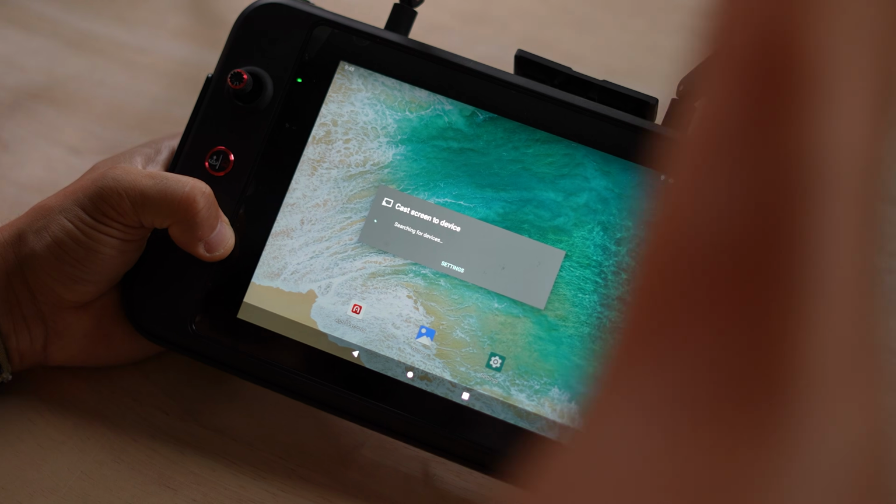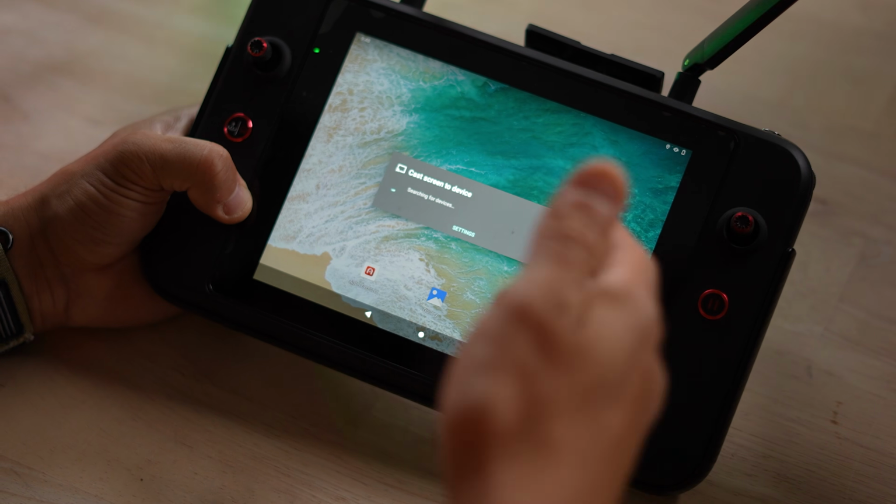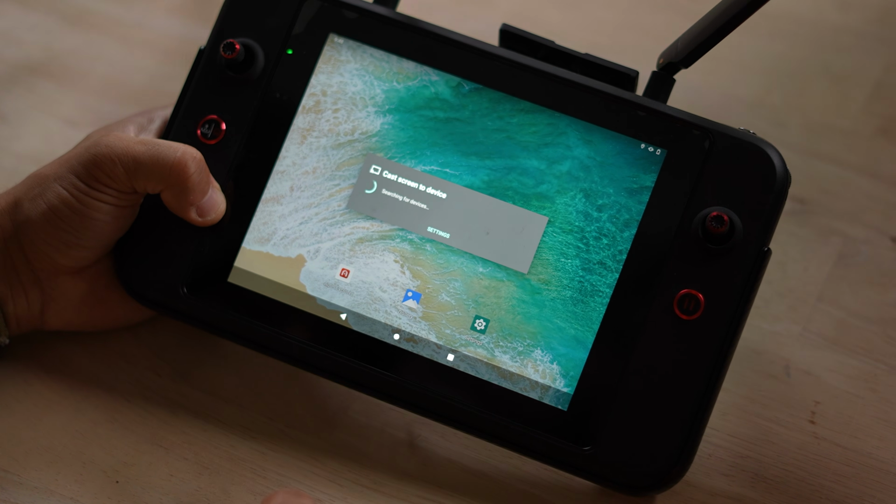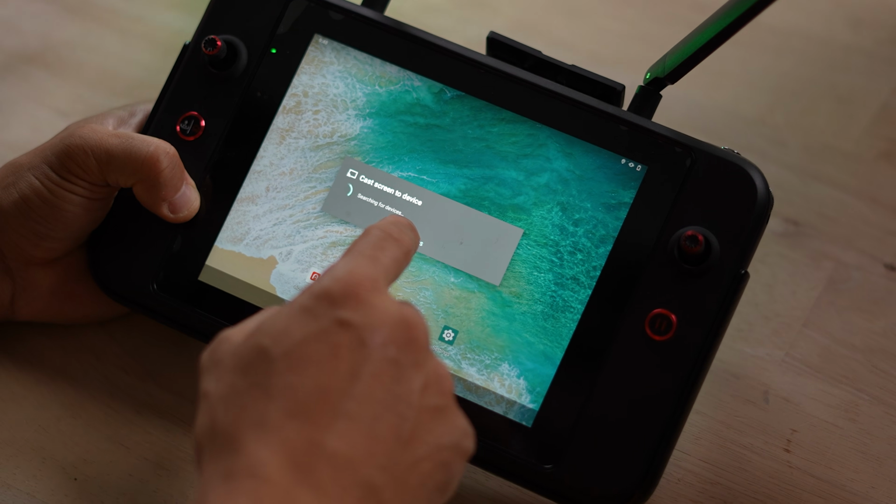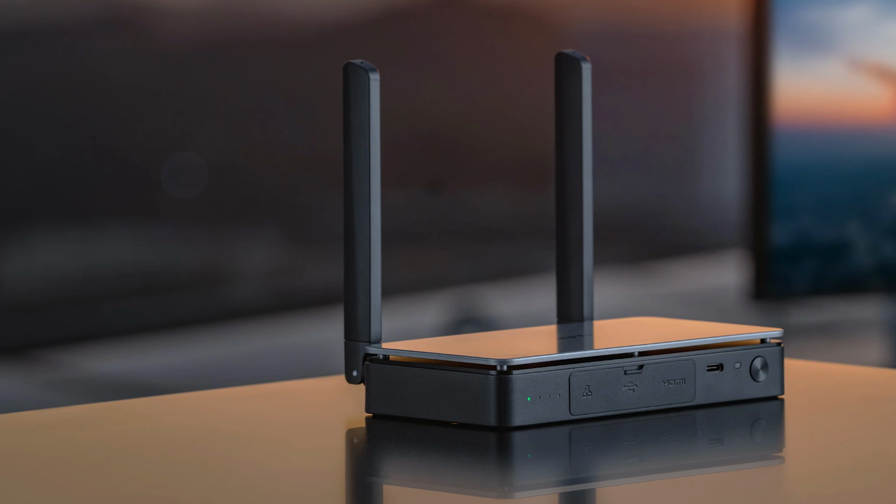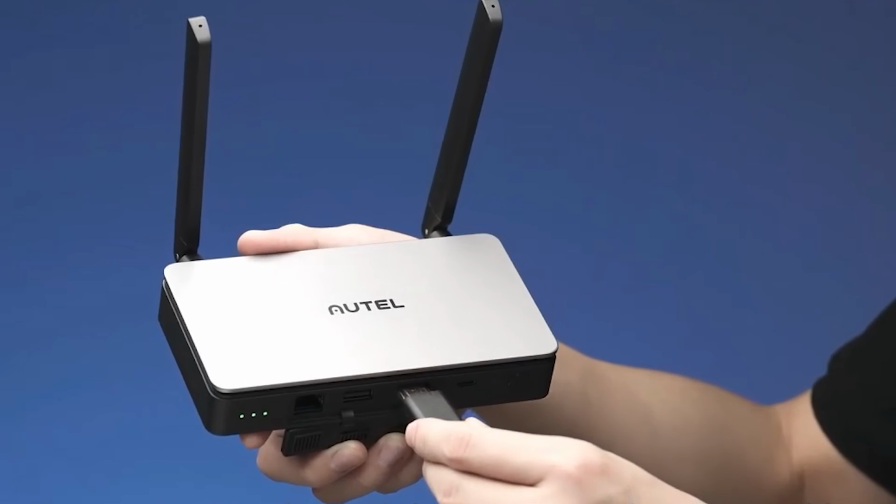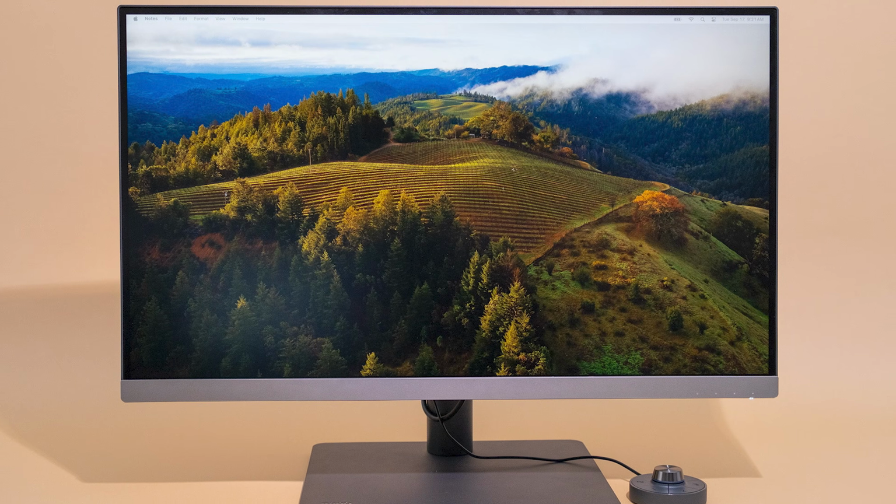You can cast this screen to a TV, a computer screen, anything that is cast compatible, which I think is Bluetooth. If there was a TV screen on within range, it would show up on here. You also can get a dedicated casting box, which is going to allow you to plug in via HDMI into any TV screen or computer screen.